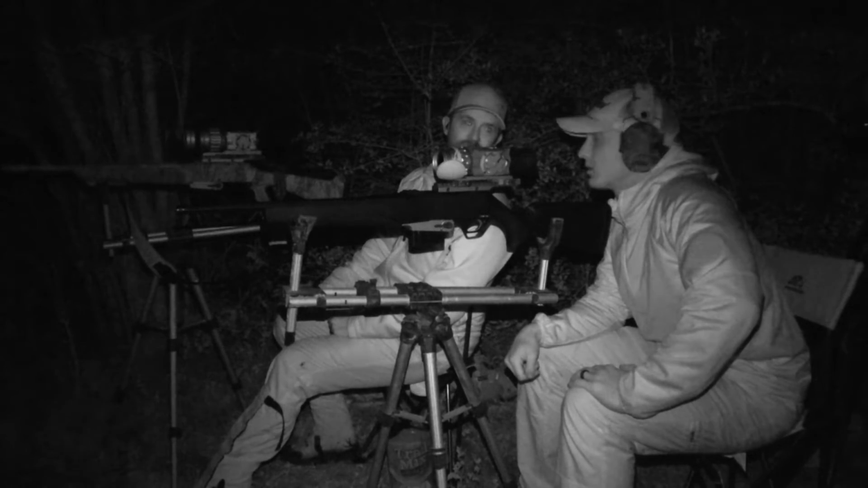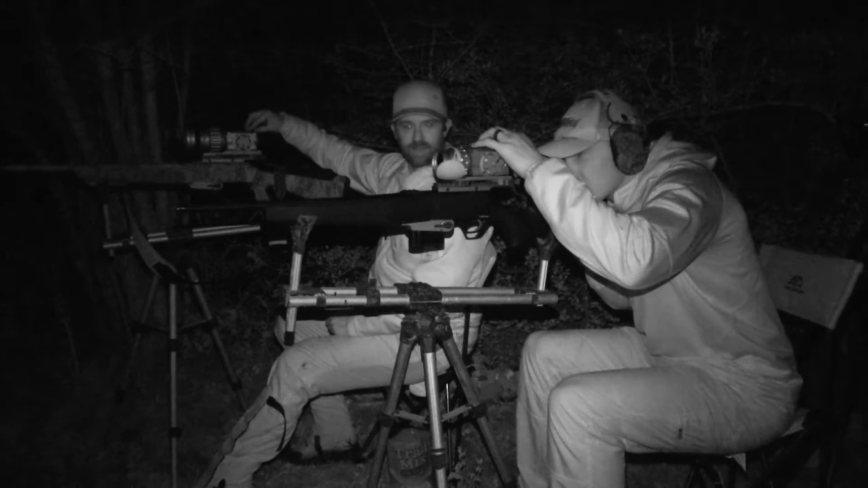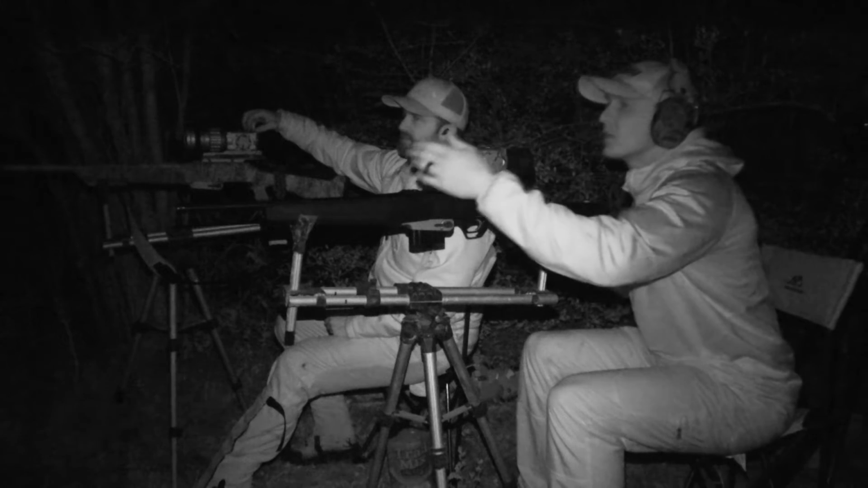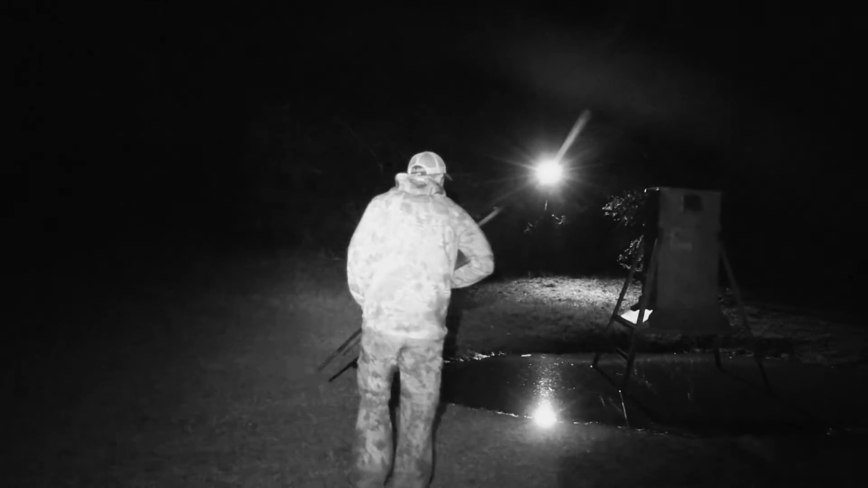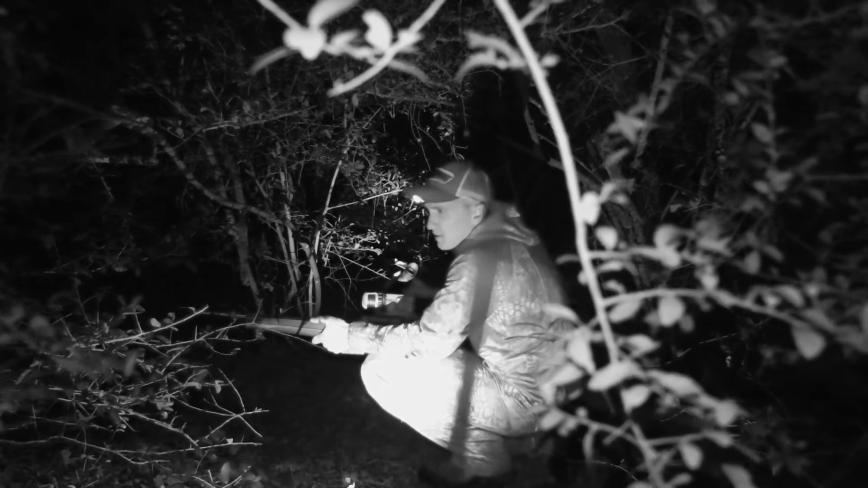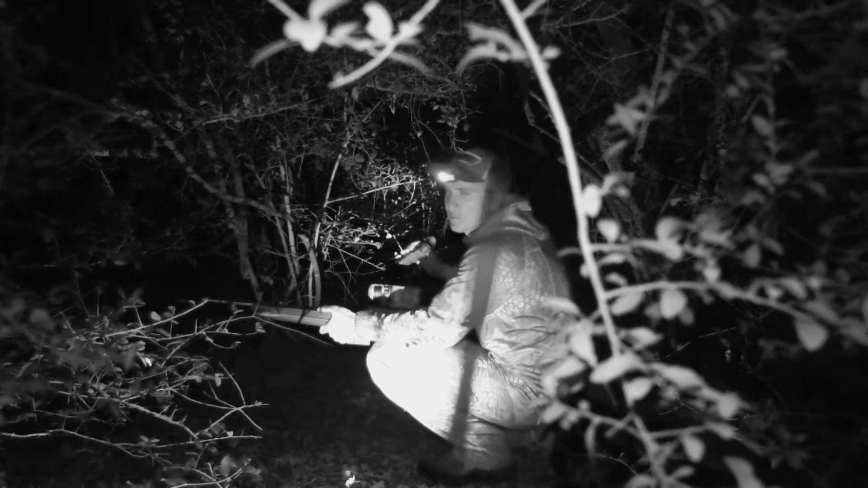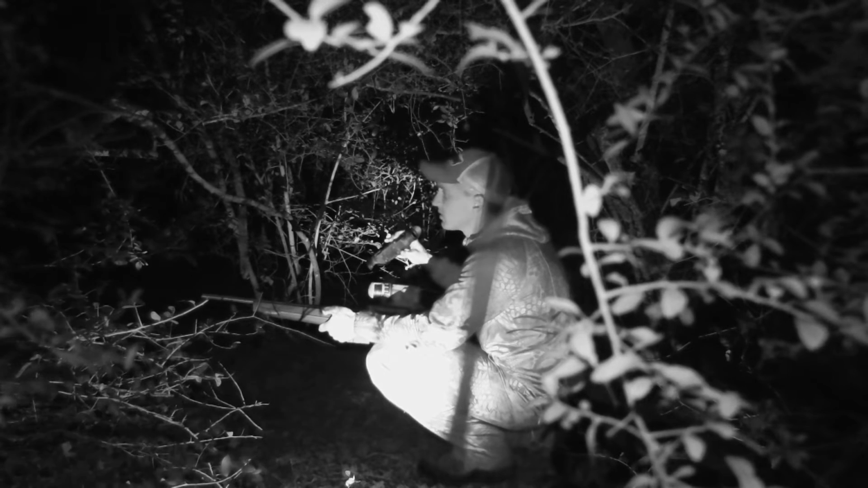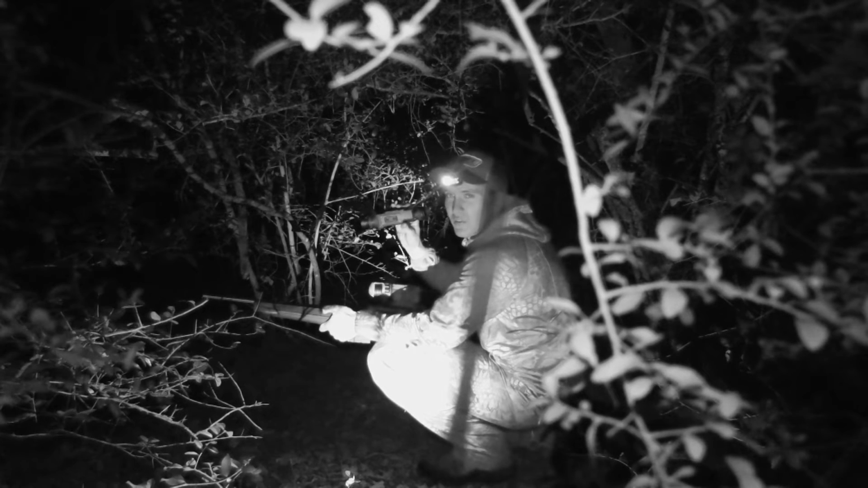Let's go look for your hog. All right. Turn our scopes off. I'll get a headlamp and flashlight and that binocular. We haven't been able to find any blood, but after I shot, we heard something kicking around over here, and we're pretty confident this is where he went. So we're just going through, looking with the binocular, seeing if we can find something.